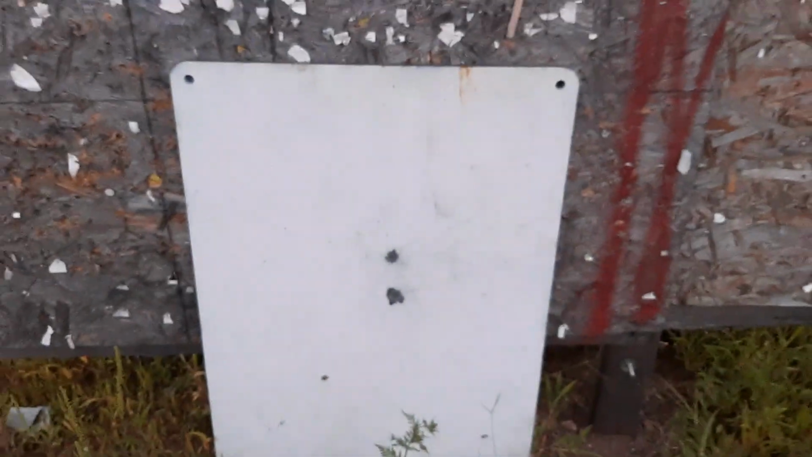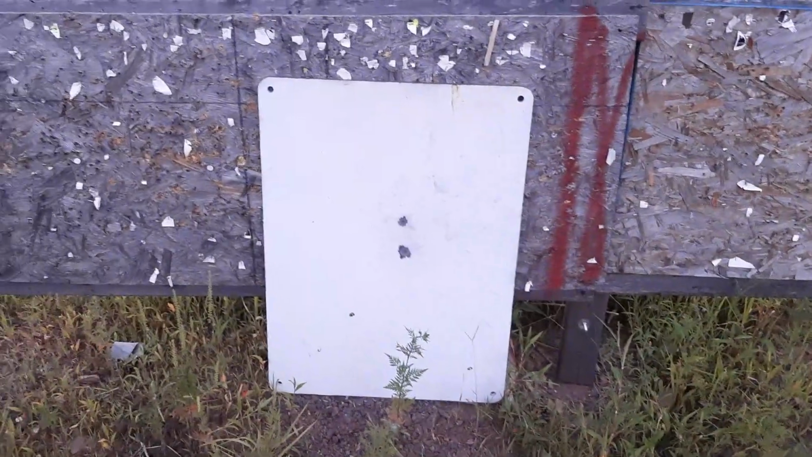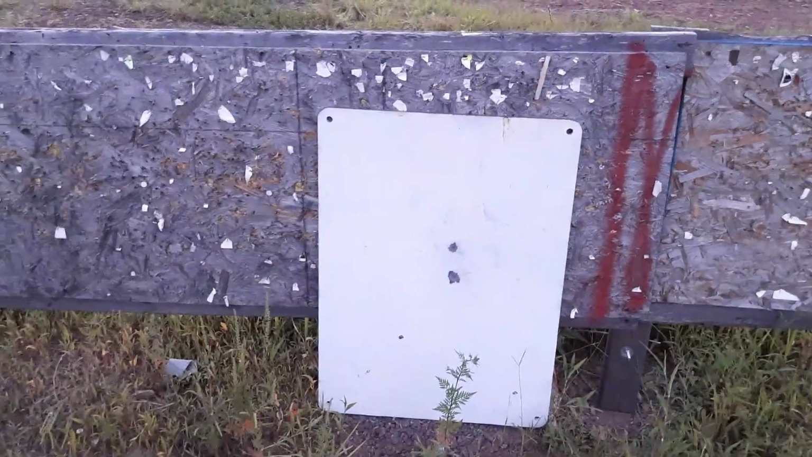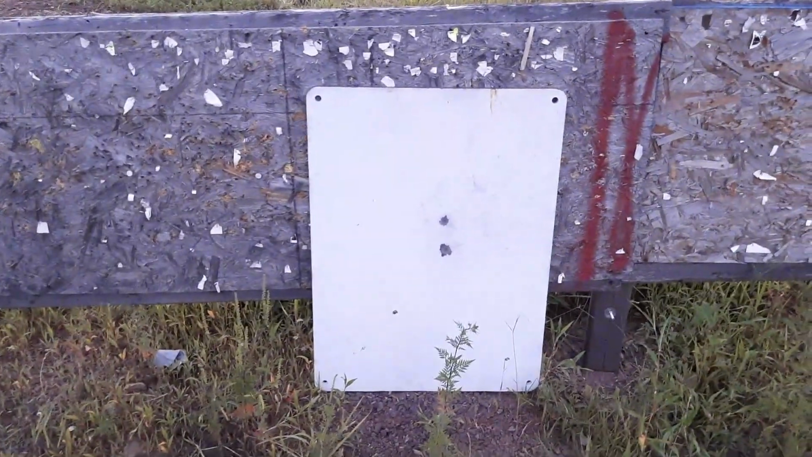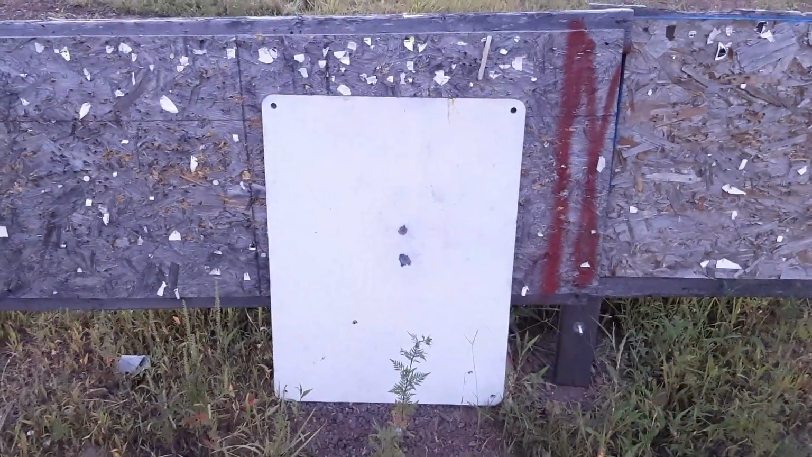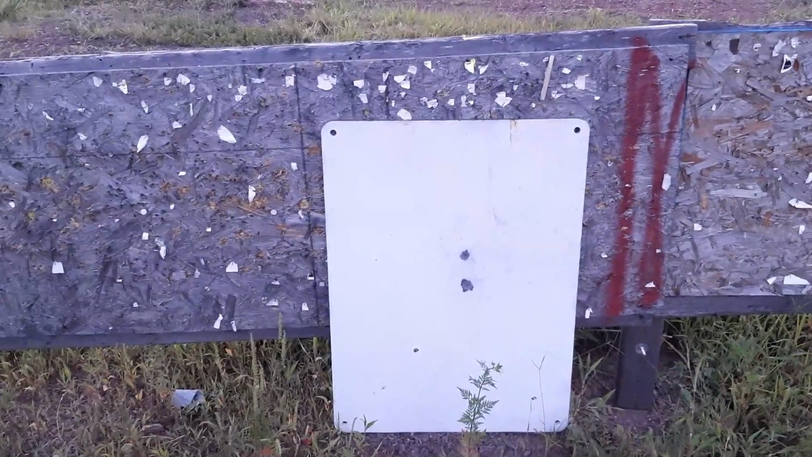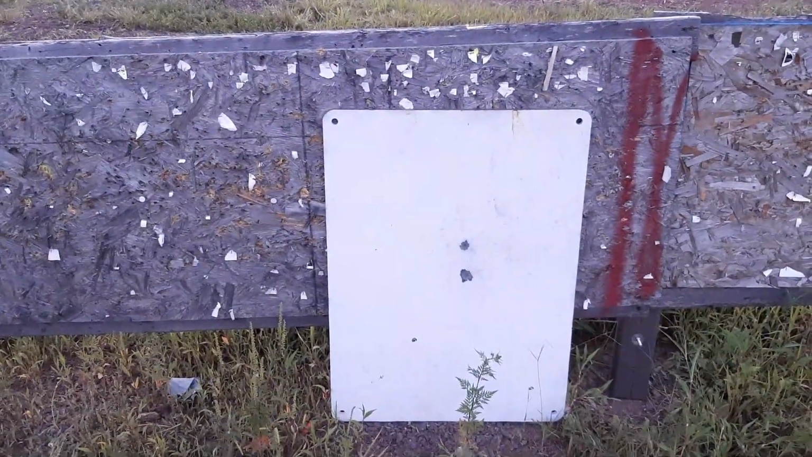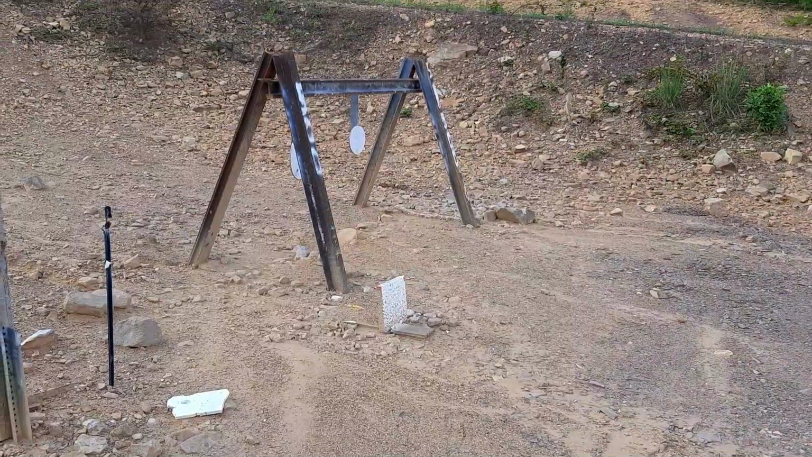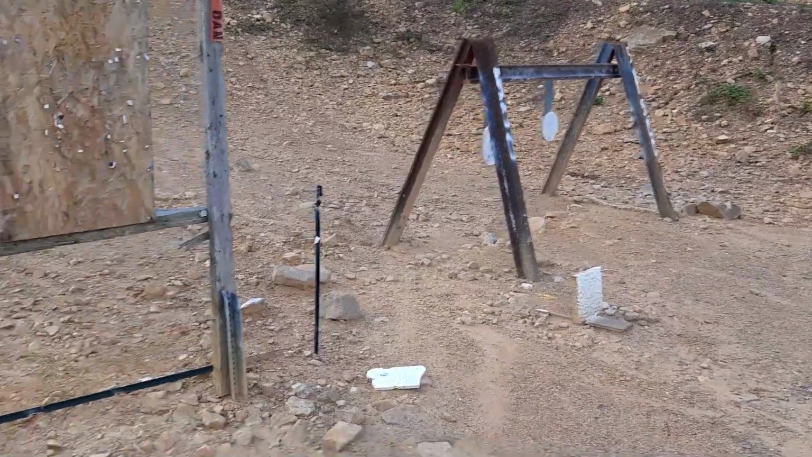Perfect hits, very happy. Looks like the windage is good. I'm probably not gonna mess with the windage. And I just got to double check at 500 yards my zero, and that'll really be the final check. So very pleased with the Burris. All right, guys, so I'm gonna test it out at 500 yards now.